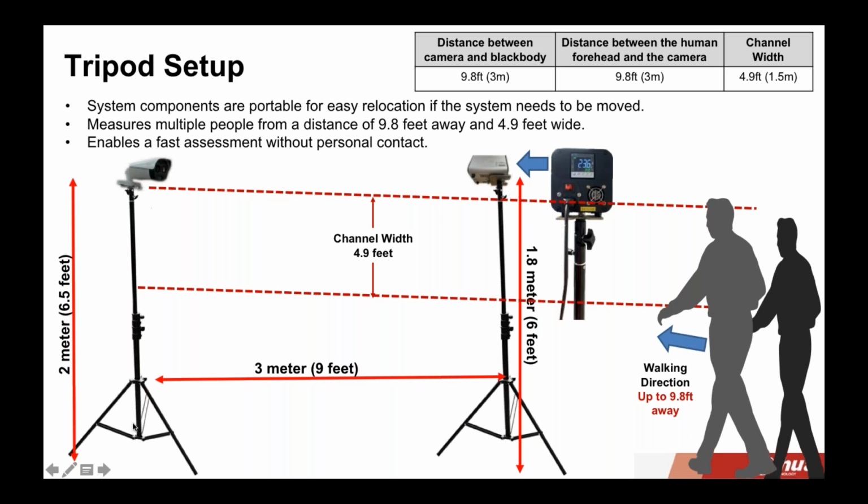So what you're going to want to do is make sure that the height is 6.5 feet for the thermal camera, and then for the black body, you're going to make sure that the height is 6 feet. Now, your channel width for people walking: the camera is facing the black body, and the people are walking from this direction, and it can detect at up to almost 10 feet away. It will start being able to read the temperatures of the individuals walking.